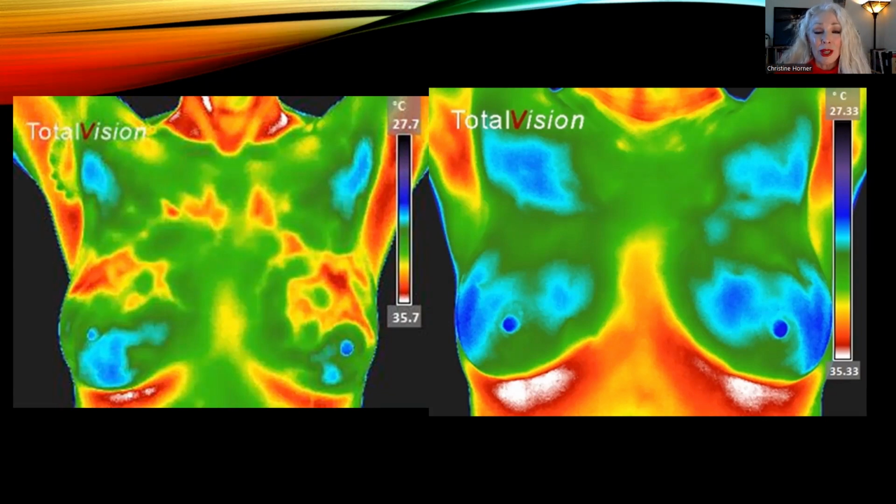Now, can thermal imaging show breast cancer? Yes, it can. But we want to use it as a preventative tool because it's the only preventative tool that we have. All those other examinations, the ultrasounds, the MRI scans, and mammograms, are going to show us if someone has cancer. So we want to use it as a preventative tool.